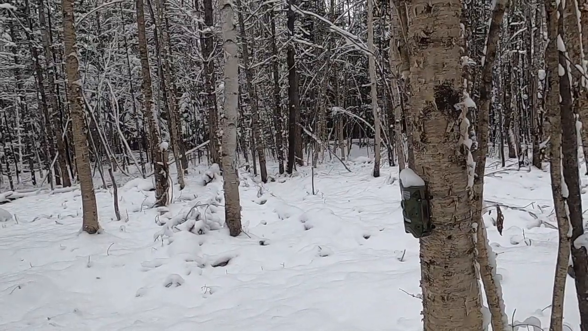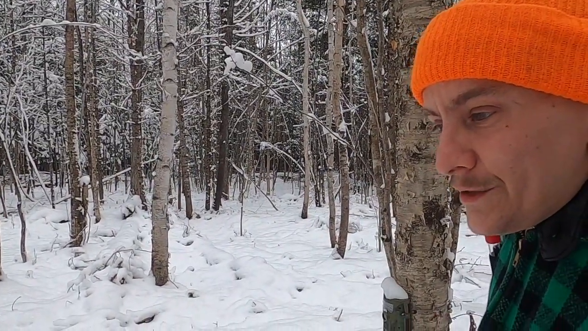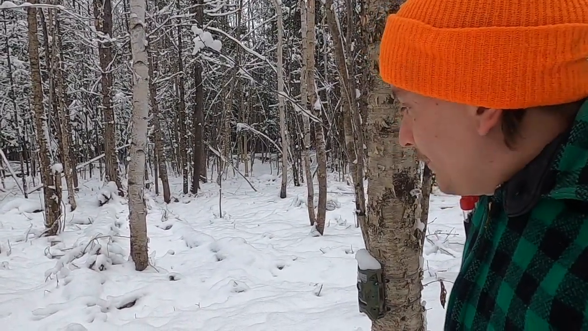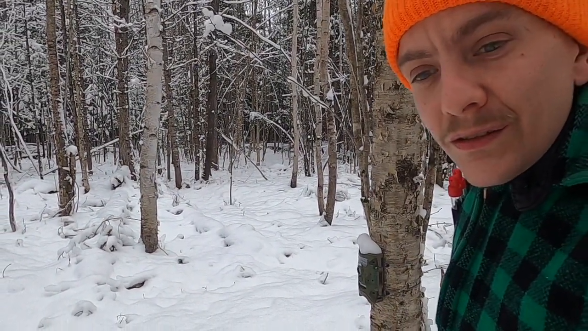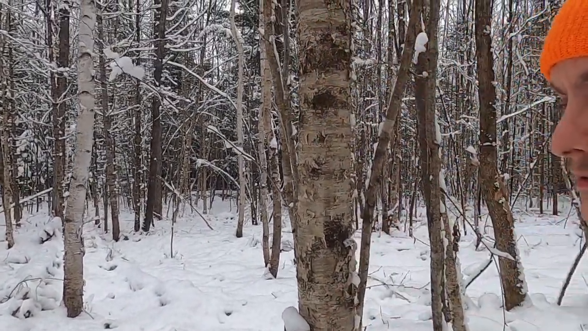So here's the camera. Doesn't look like there's been anything past the camera since it's really snowed heavily in the last couple of days. There's some other tracks back this way that are fresher.